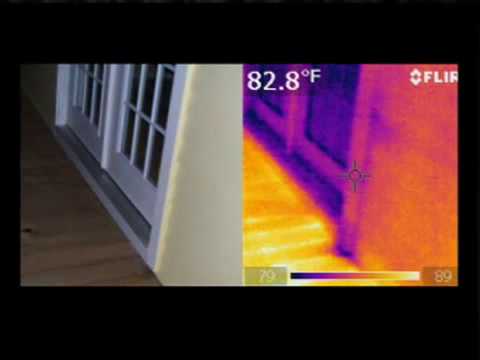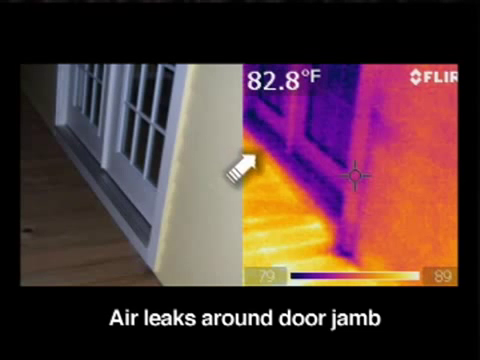And this was a brand new house. This house had not even been lived in. It was brand new, and yet there was so much missing insulation, the builder had to go back and spend a significant amount of time re-insulating a lot of this house. Look at the next picture here. We see a set of French doors, and we see on the right side the thermal imaging is revealing energy leaking around those doors as the air conditioner and the cooler area inside. That energy is coming out around the gaps around that door jamb.